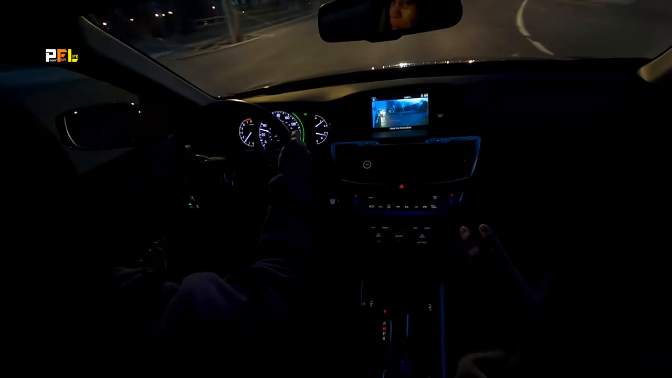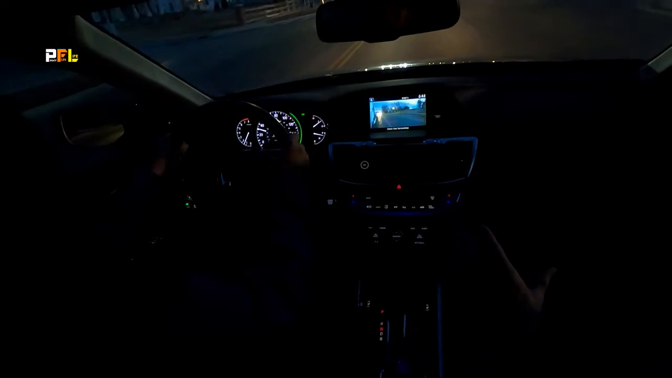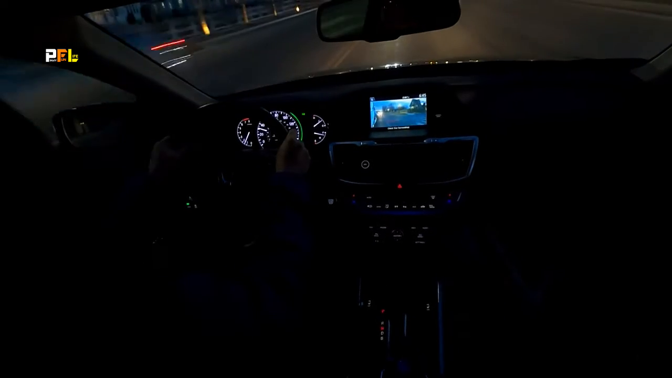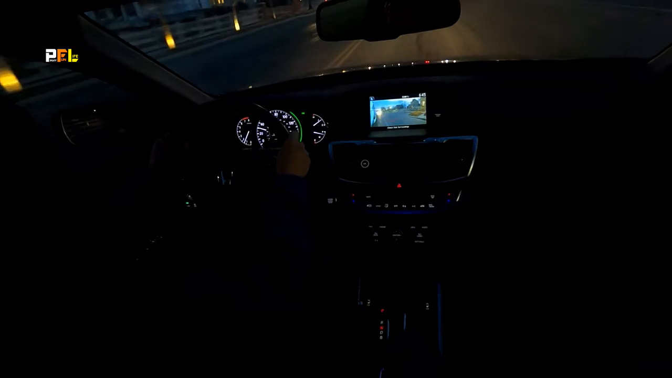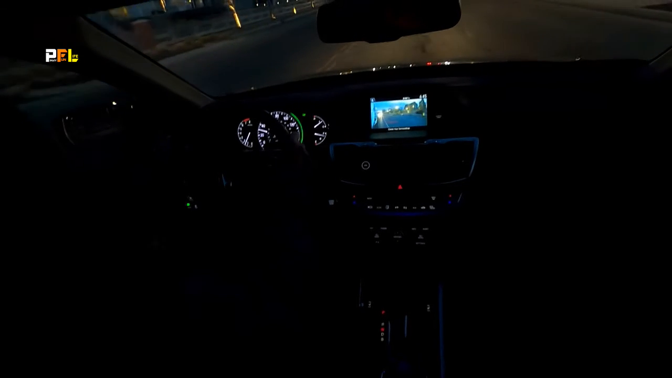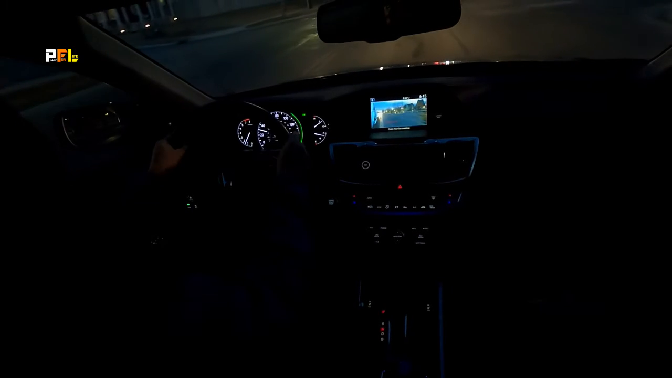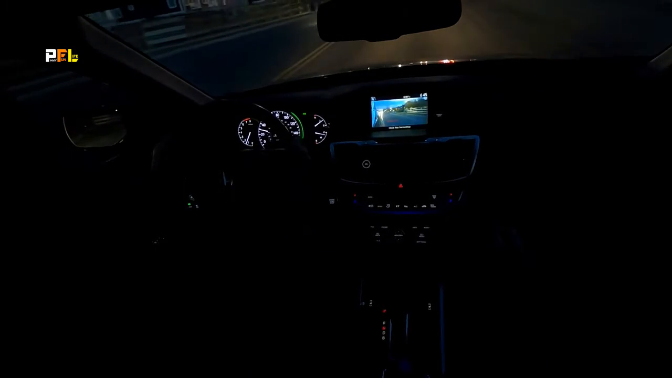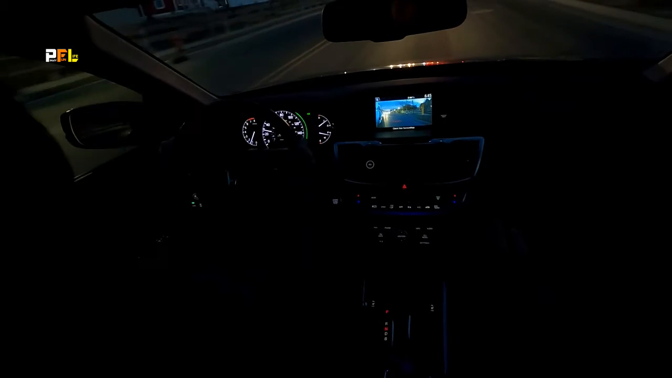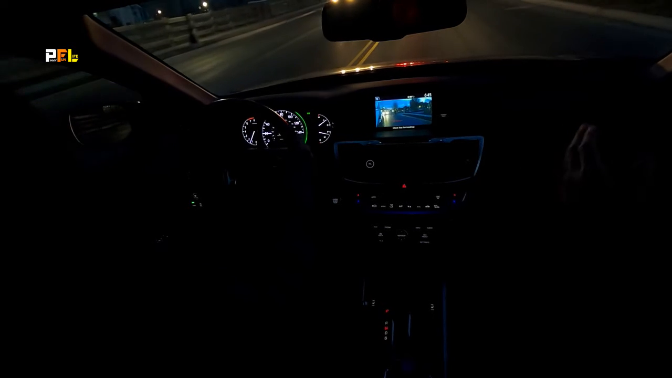Should fix this road. Get in the straight lane for the lane. He's going left. He's in the left lane. The straight lane's over. There you go.